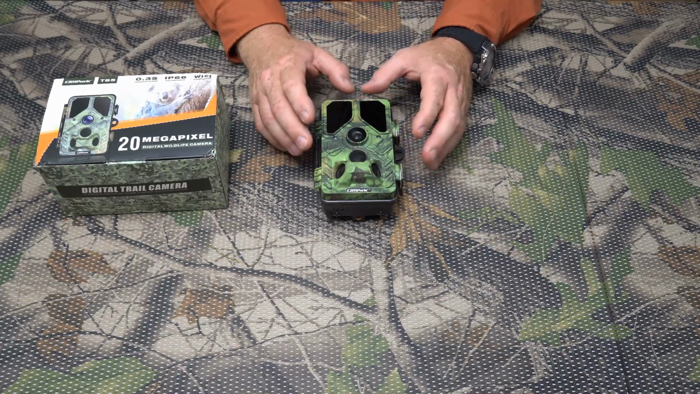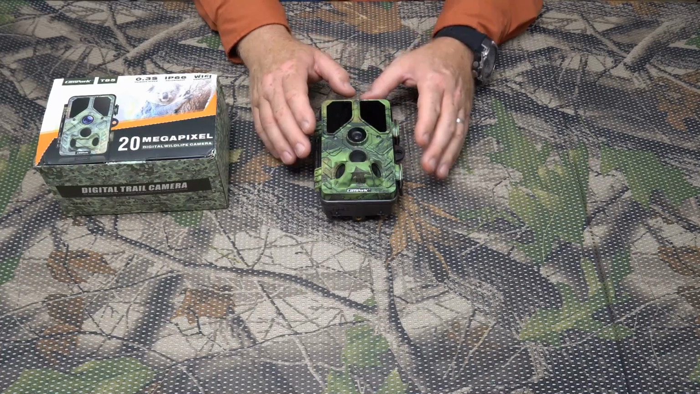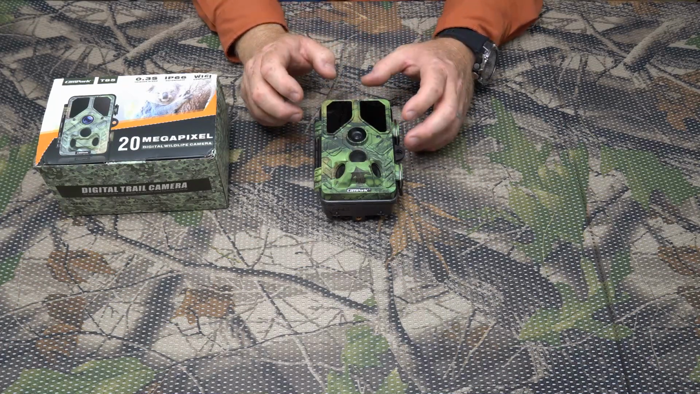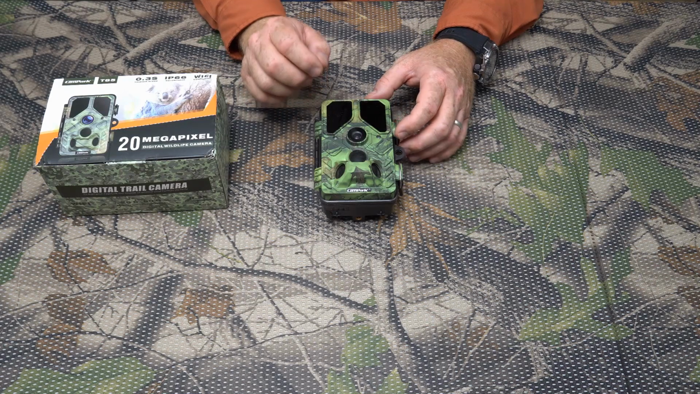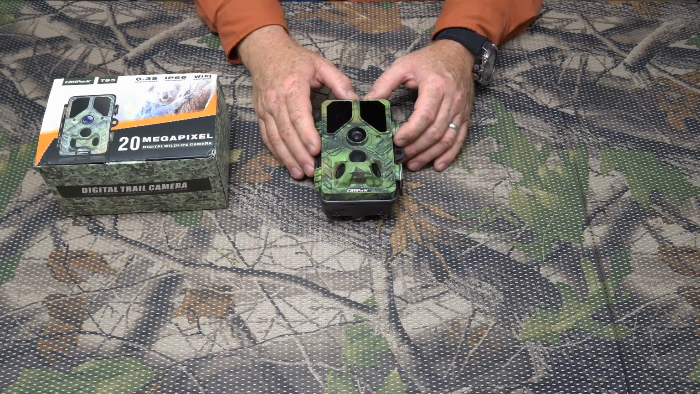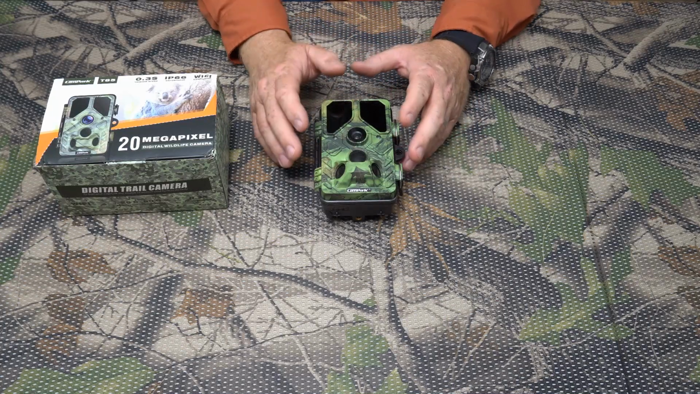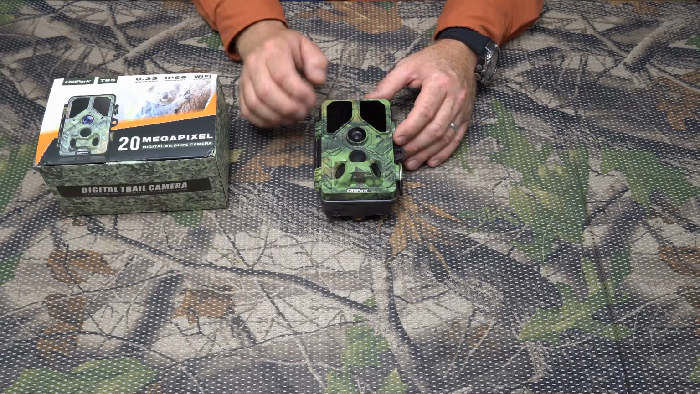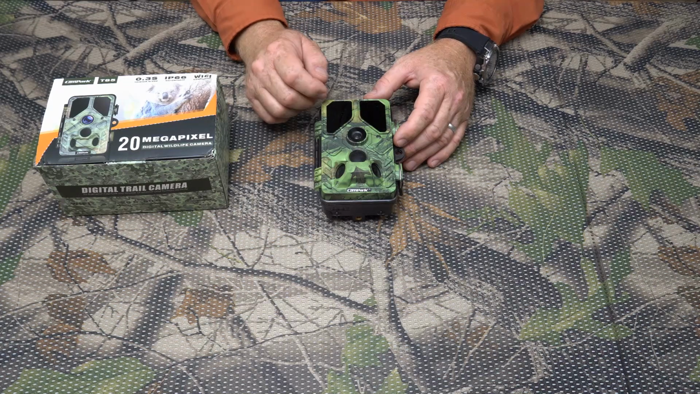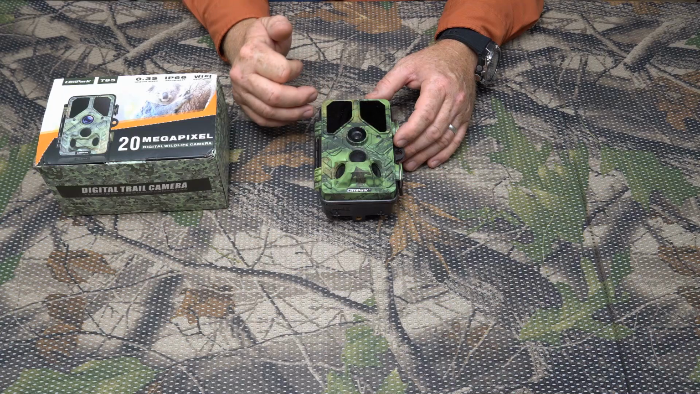Now, in that review, I detailed what I liked about the Campark T45 and what I didn't like. There are several things I mentioned that I thought could be improved. The T45 won a couple of 4-camera face-offs, so it's not that it was a bad camera, but there were some things that I felt needed improvement based on my experience and also the experience of some of the people that have watched my videos and wrote in about them.